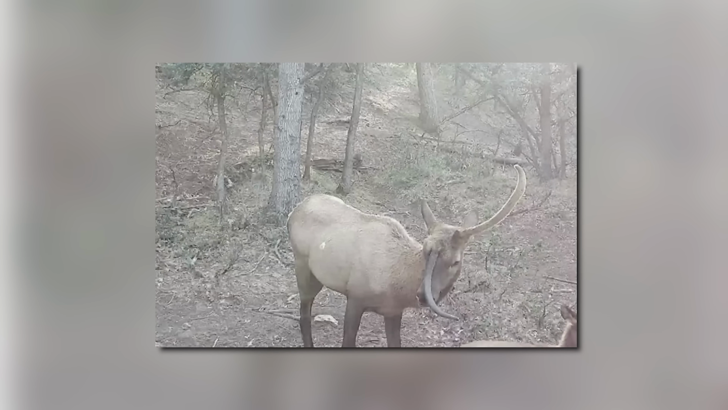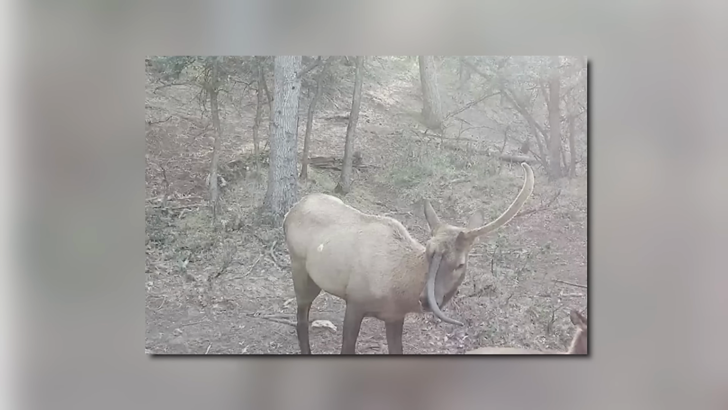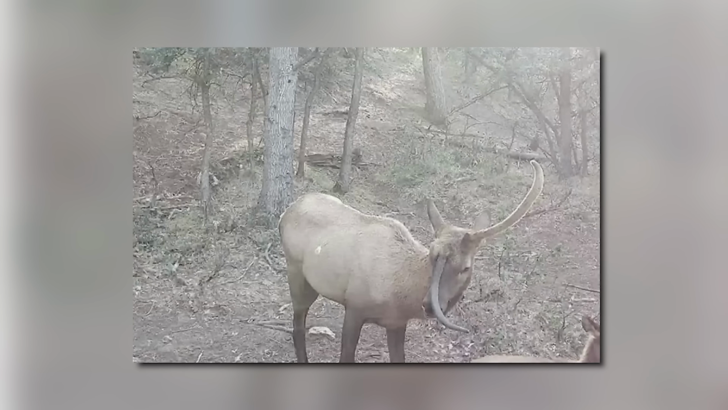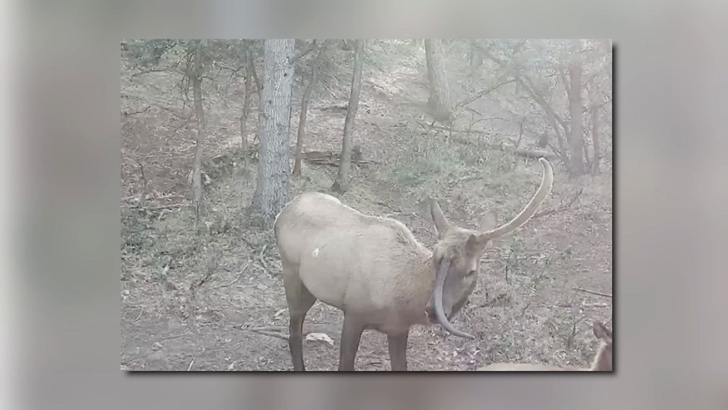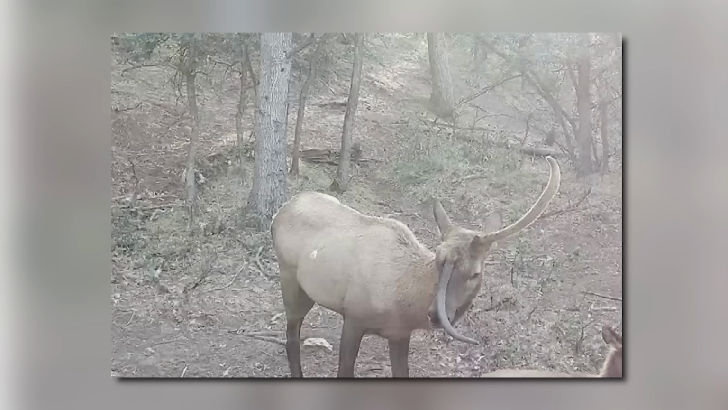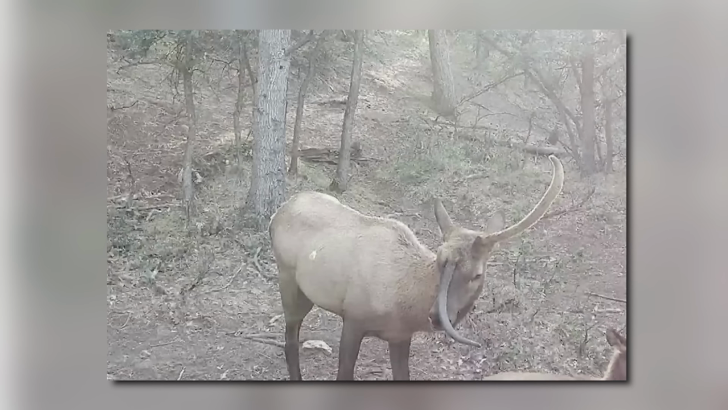In all honesty, it looks like a perfectly healthy elk with some type of mutation that makes the horn grow from its head. Some people are claiming that this is photographic trickery, and that an animal like that doesn't exist. I'd beg to differ, and I think it's a really cool camera capture. Let me know what you guys think about this. Has anyone seen anything like this?